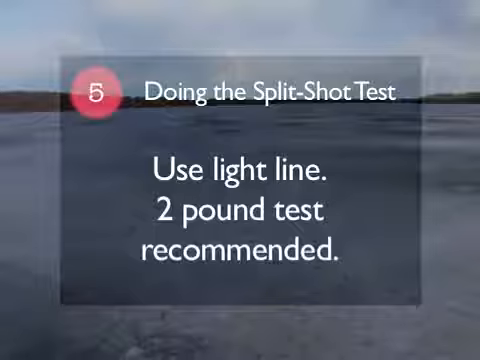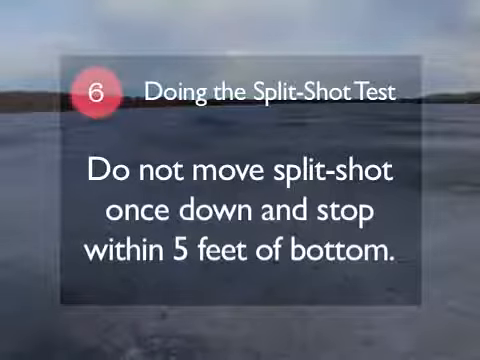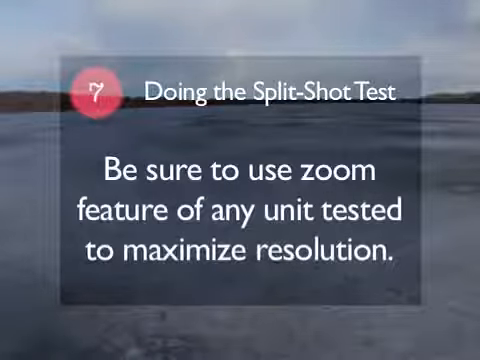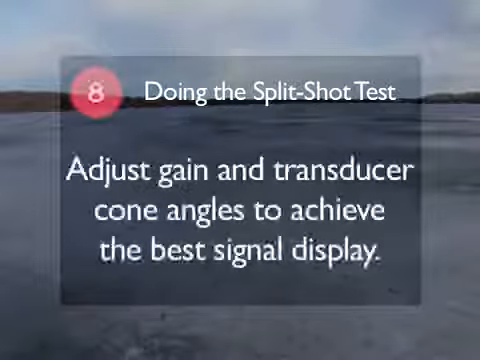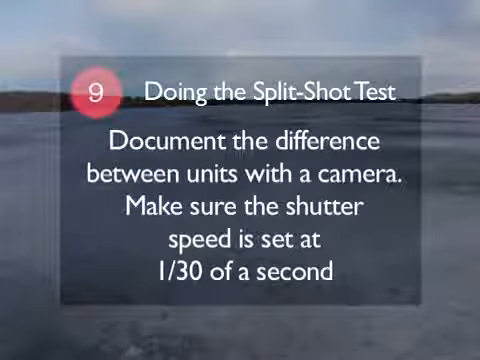2-pound test line is recommended. Do not move the split shot once they are down and stop them about 5 feet above the bottom. Be sure to use the zoom feature of any unit tested to maximize display resolution. Now adjust the gain and transducer cone angles to get you the best signal display. To document the differences between the units, use a camera with the shutter speed set at 1/30th of a second.